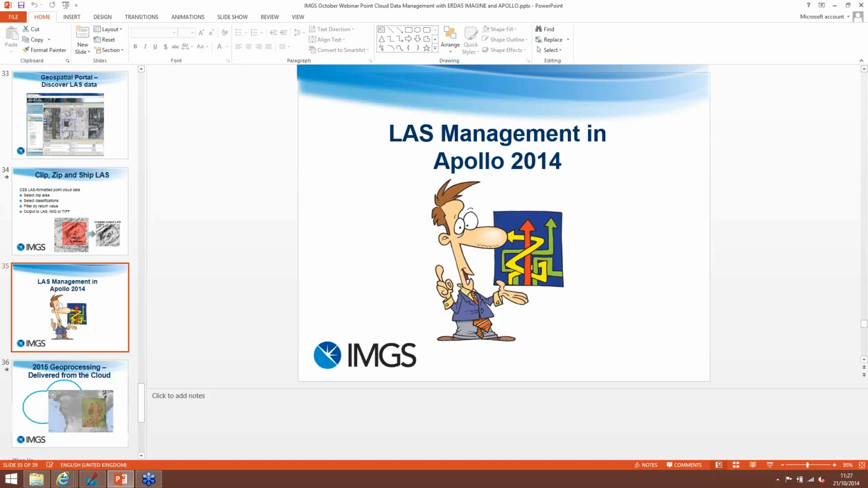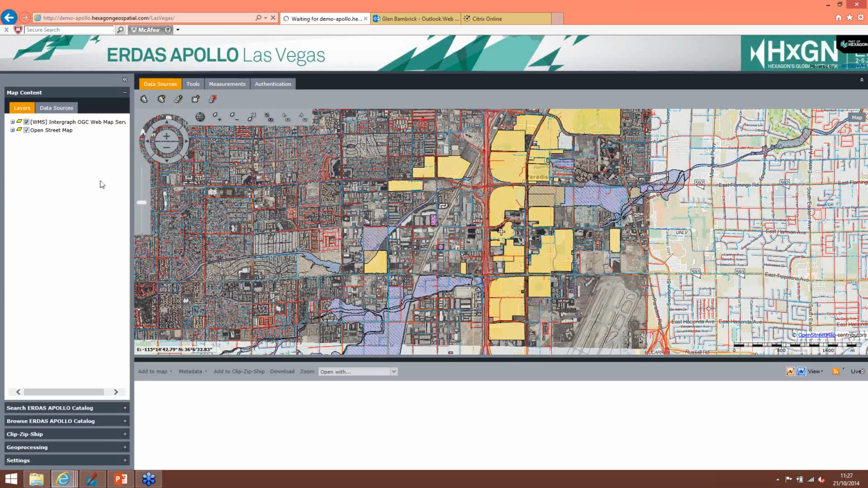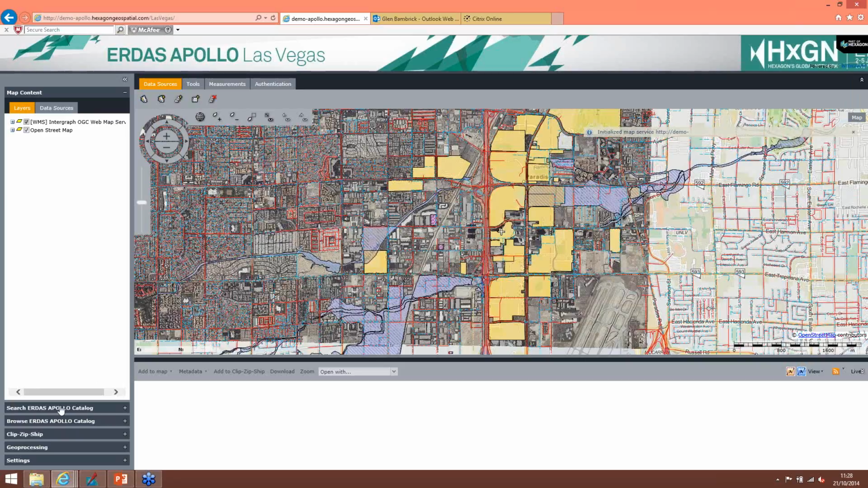Go on to my browser here. Okay. So this is Apollo on the Hexagon Geospatial site. So the first thing I want to do is I want to go in. I'm interested in this area, but I want to see, is there any point cloud data that I can actually access? So what I can do is just go into the catalog.